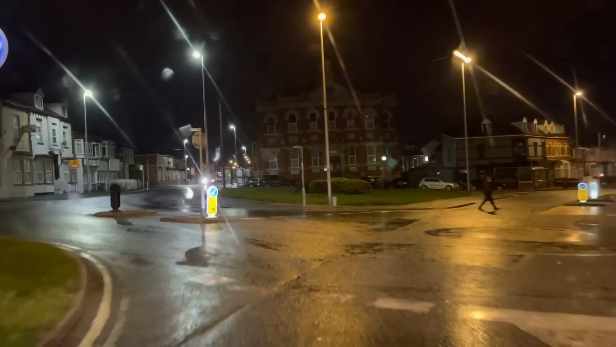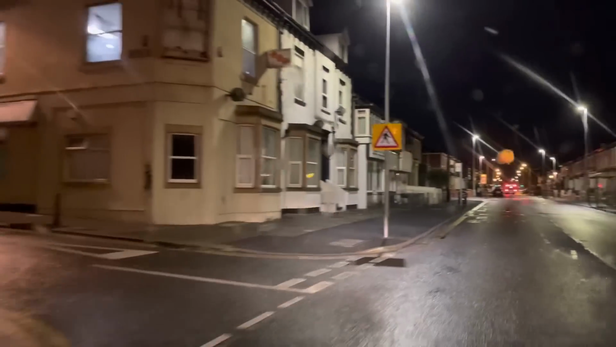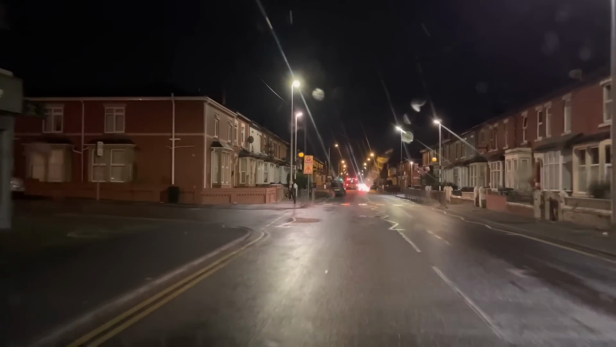So there you go. We had a little look around the town, a drive around the town on Easter Sunday night. Getting on a bit towards 11 o'clock, just to give you a little look at what was going on. And something a bit different, a bit of a drive around as well.